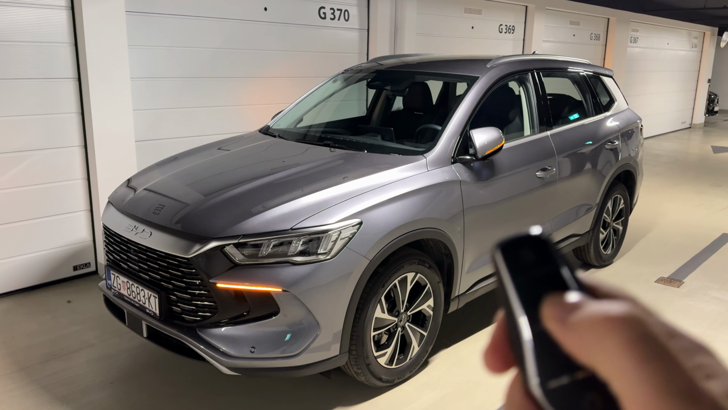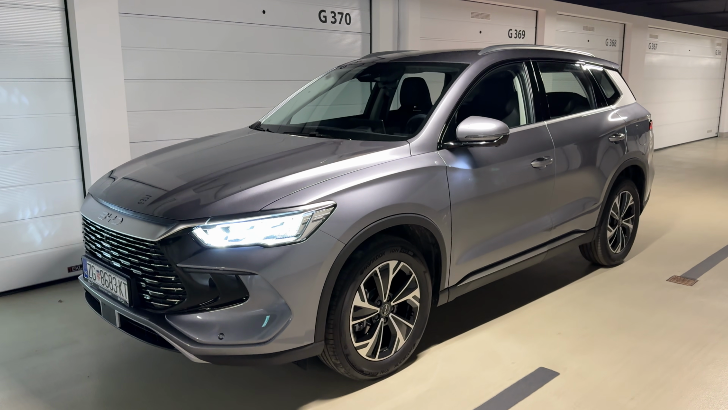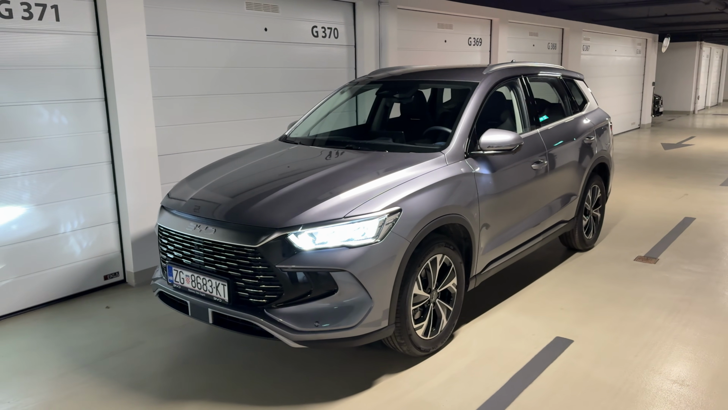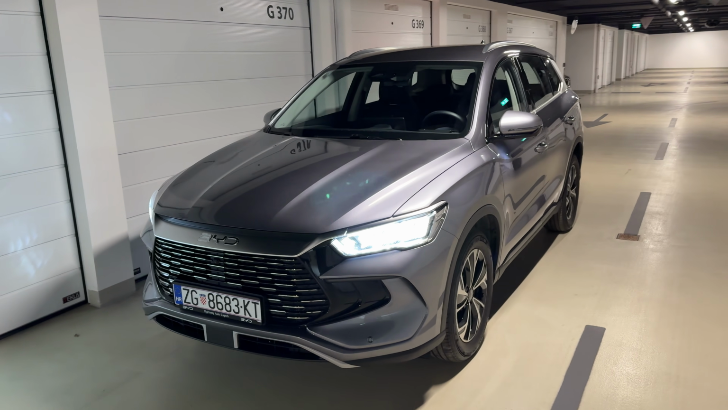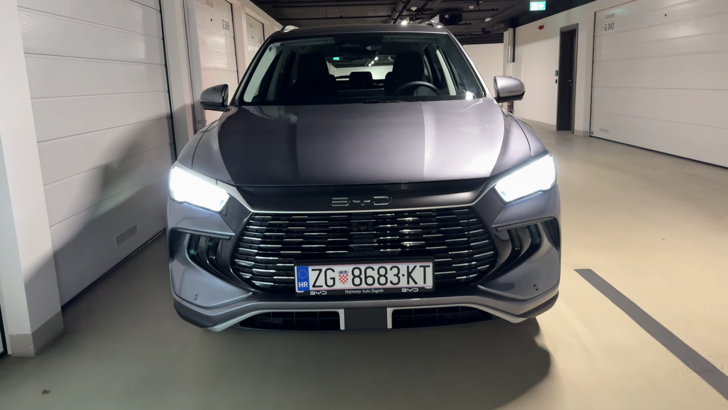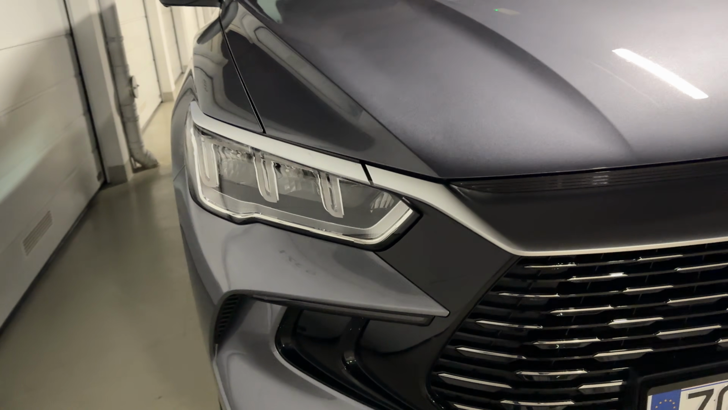Today I am taking you on a night point of view drive with this car. This is the new BYD Sealion 5 DMI. DMI stands for Dual Mode Intelligent. It's a plug-in hybrid SUV, and as you can see on the front we have the large grille and also lovely shape of the bonnet, and then the LEDs, full LED lights.